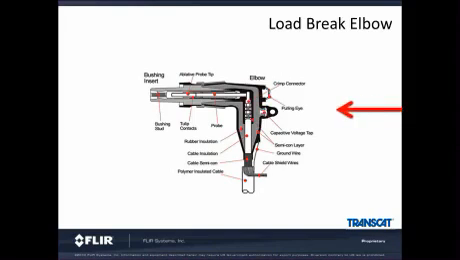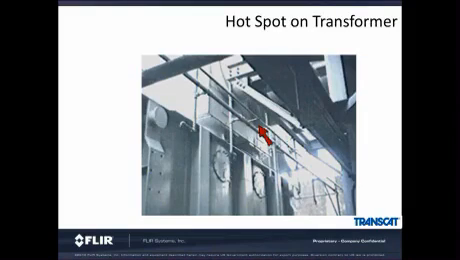As we can see from the schematic, the load break elbow has many points inside the elbow that can get hot. Tests have shown that actual temperature rise could be 10 to 20 times greater at the problem inside the rubber boot. Therefore, on any indirect temperature measurement, proper identification and concern should happen every time you see this type of application.